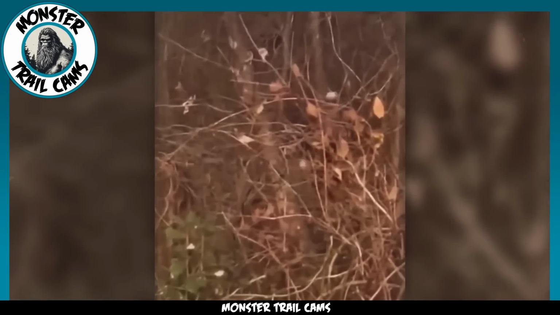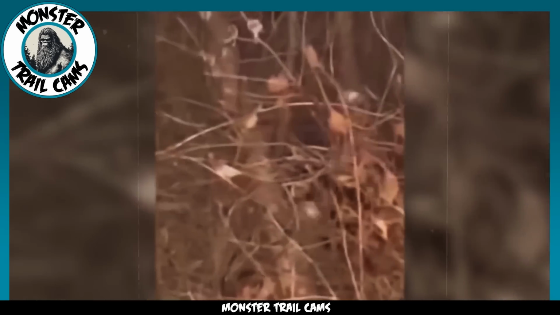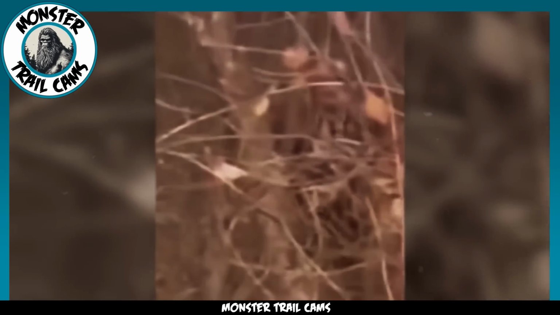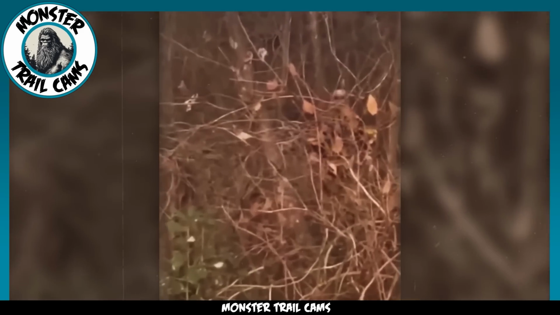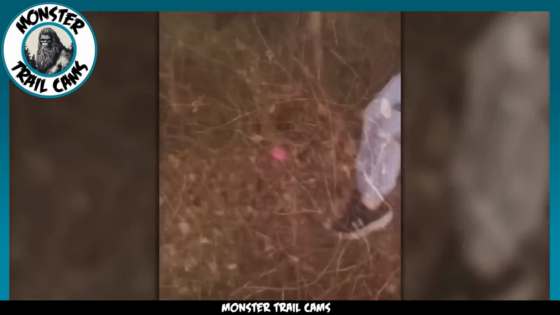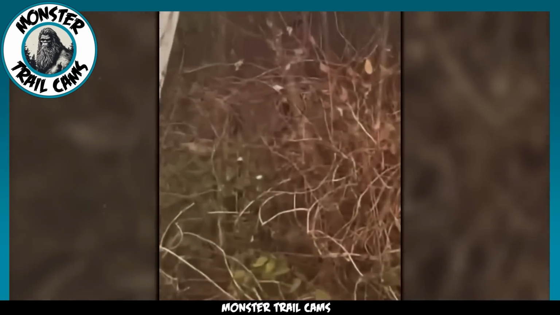Zooming in, we analyze the figure carefully. It possesses a humanoid form, but upon closer inspection, its ghostly appearance sends shivers down our spines. This enigma befuddles us. It doesn't align with any of the ghostly apparitions or mythical creatures we've encountered on this channel before. Is it an entity that has eluded our explorations thus far, or is it a fabrication? A hoax intended to trick and surprise?